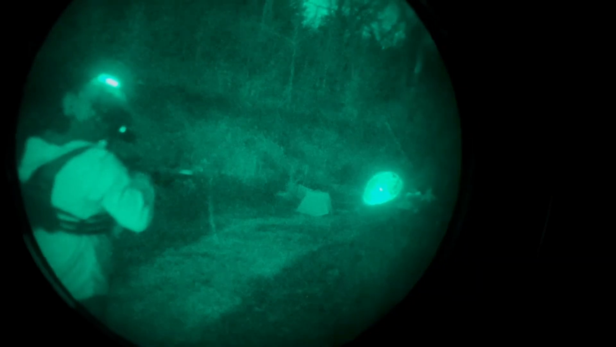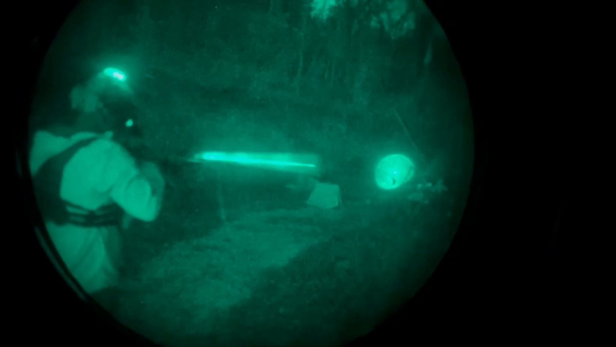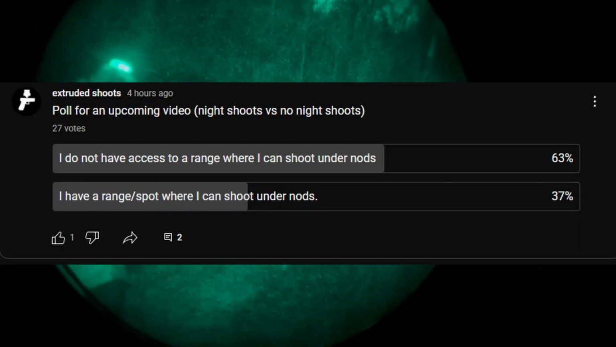A major selling point of modern tactical night vision is being able to shoot in the dark. But for most of America, finding a range that does night shoots is difficult, especially if you don't have access to public land. I am personally lucky enough to have access to a night range, but I recently got very interested in finding good and fun training options for people that don't.